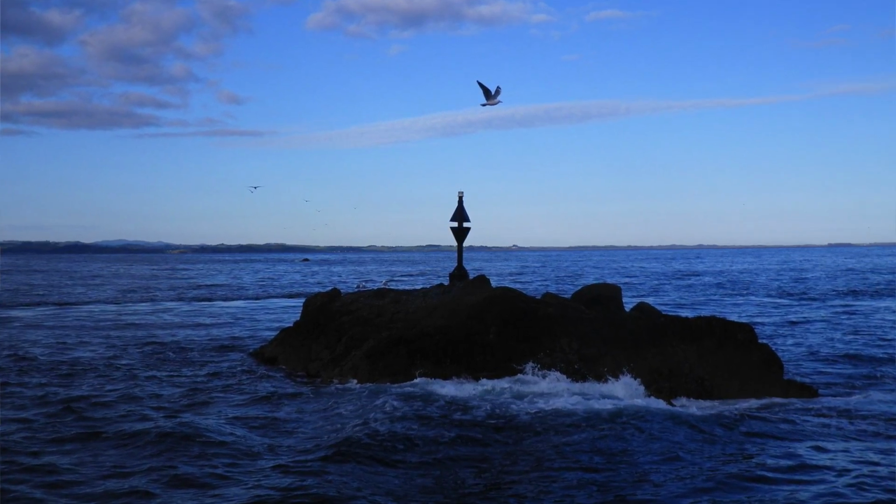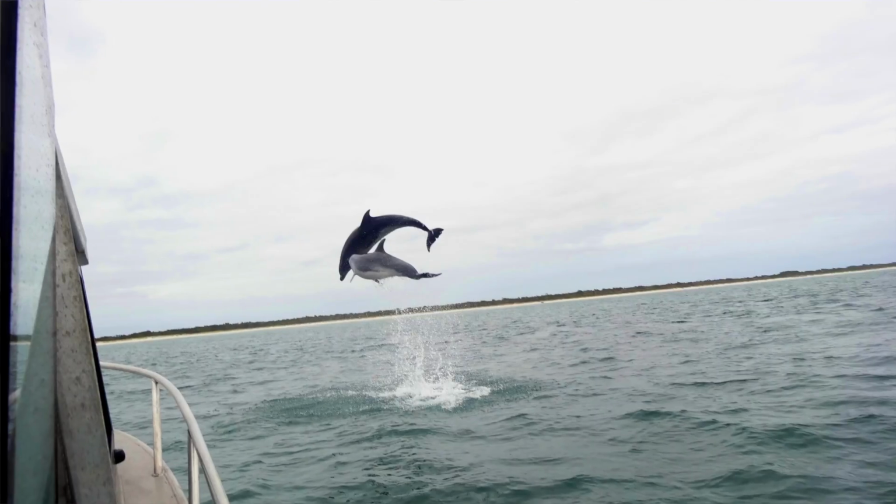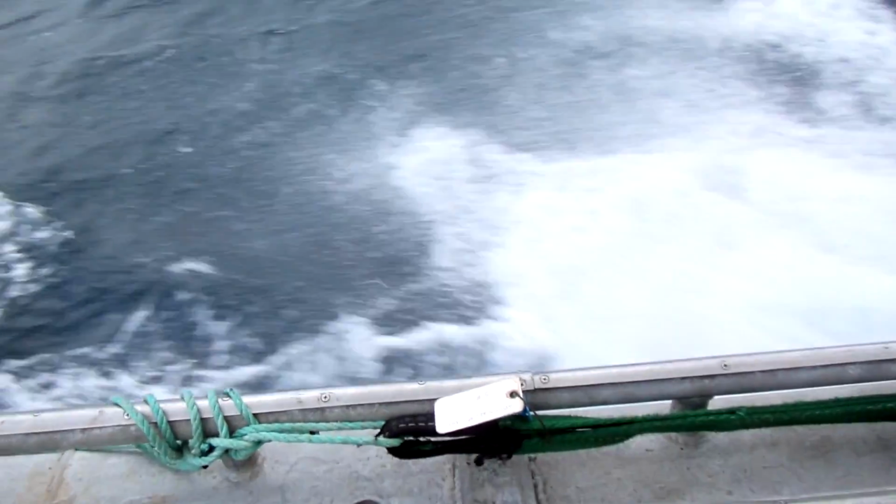The Northland area had an abundance of wildlife when we were treated to whales and orcas leaping out of the water and just putting on a real show for the survey team, a real memorable highlight.